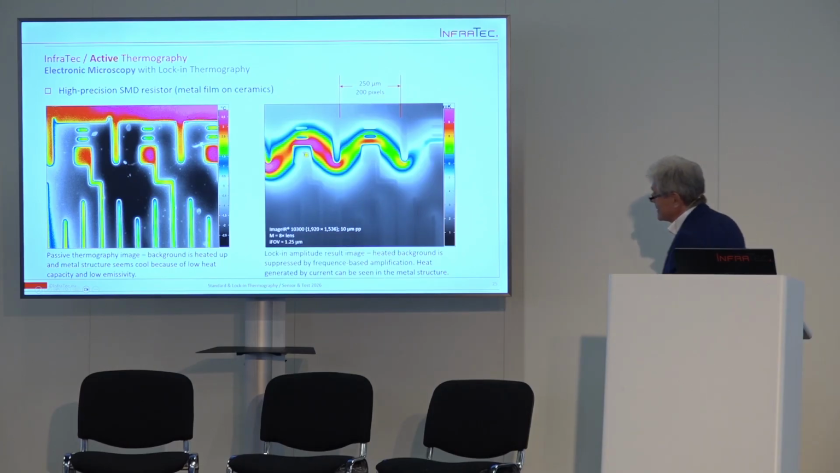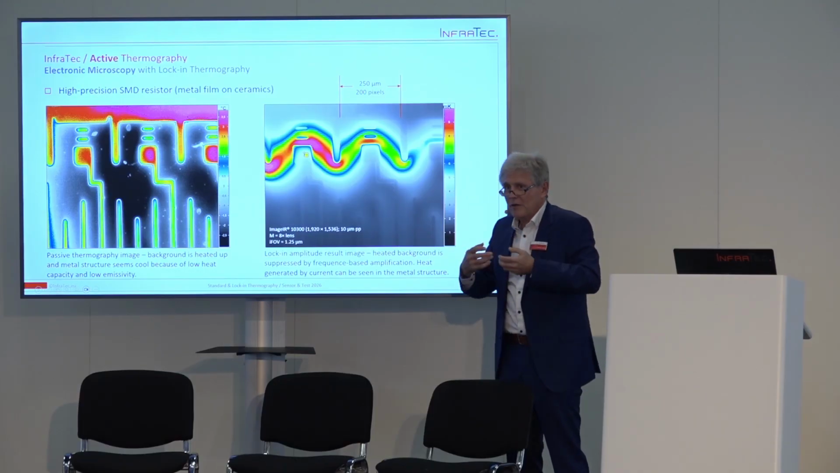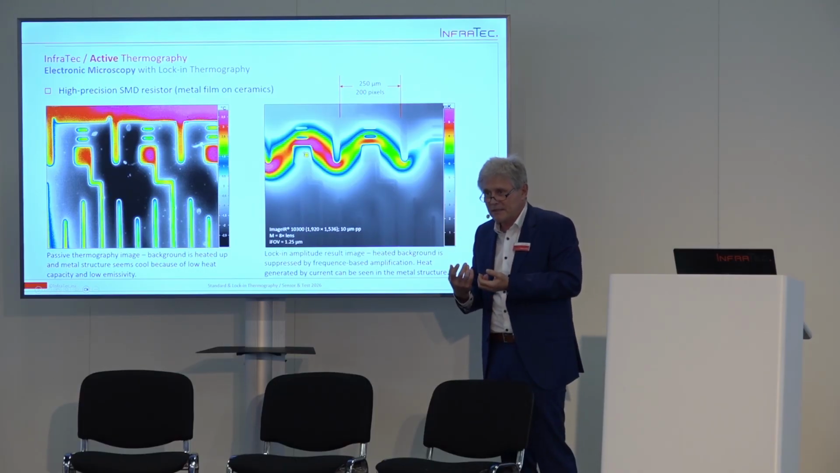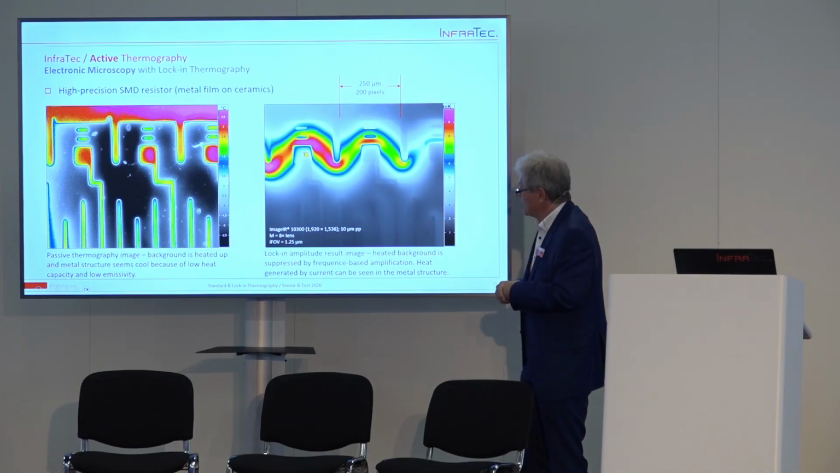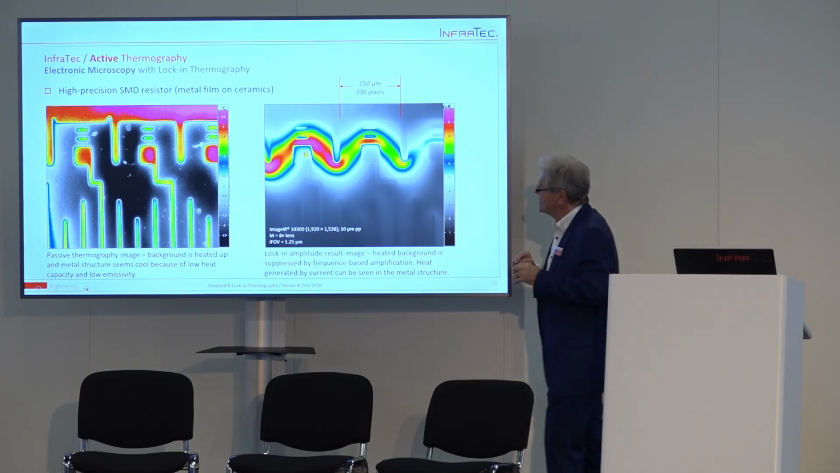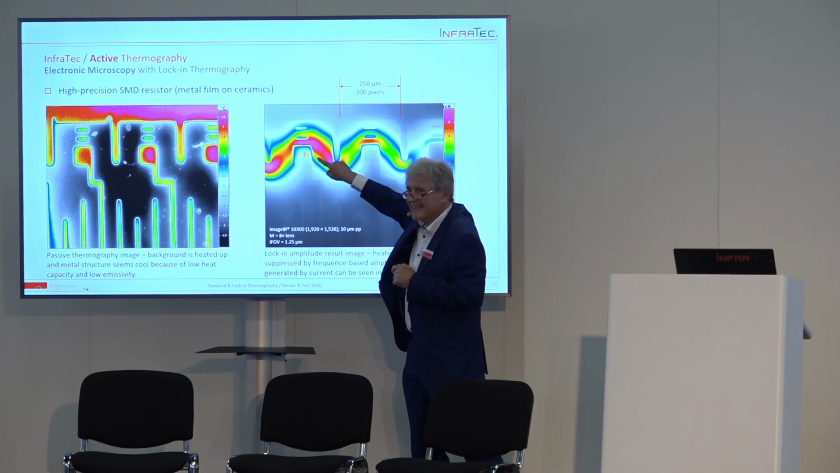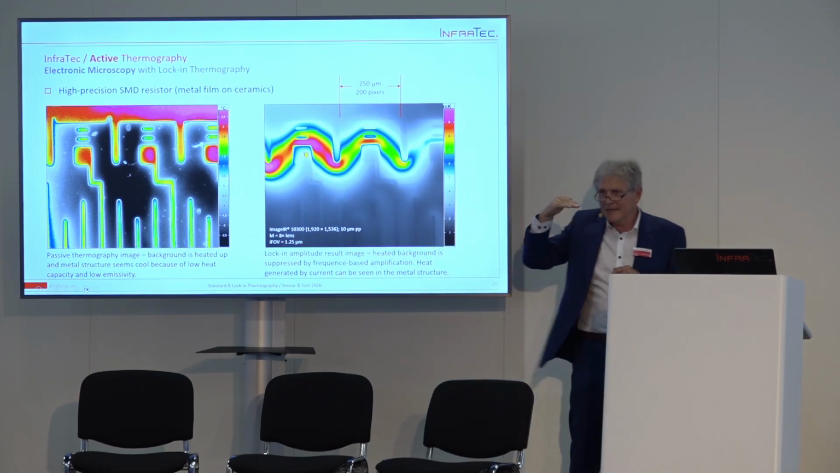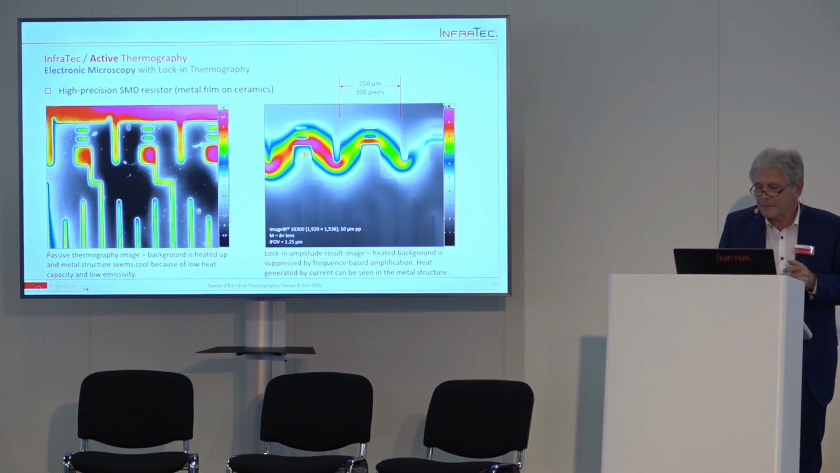Okay? Some images, or some example. On the left side, you see a standard image of a high precision SMD resistor. This is a standard image with standard passive thermography. But when you put in an alternating current, then you can see an image like that. So here you see the current density inside the resistor. And then you can imagine that maybe you can optimize your construction of the resistor and so on. Okay, there can be some hints of it.